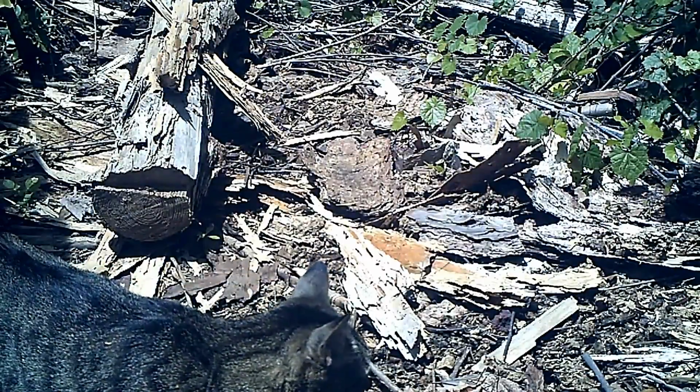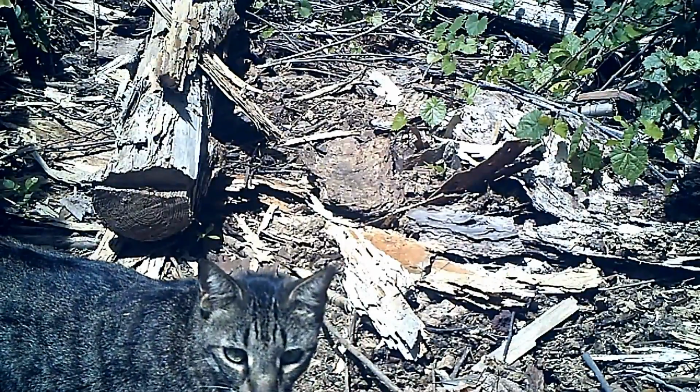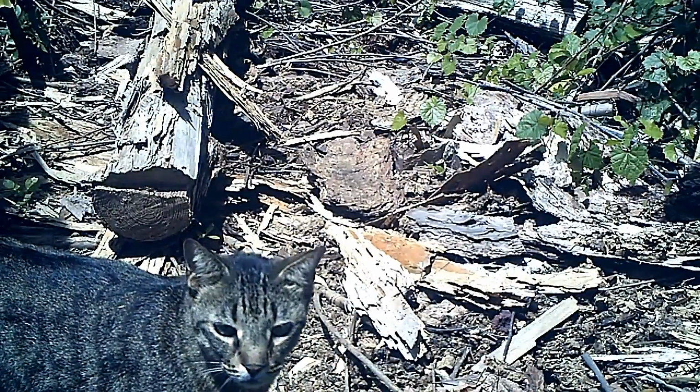So here you can see the setup, the piece of bark where I put the food, and the cat comes by the next day. And we take a day off from giving them food. You can see the fire ants have all been killed and moved on.